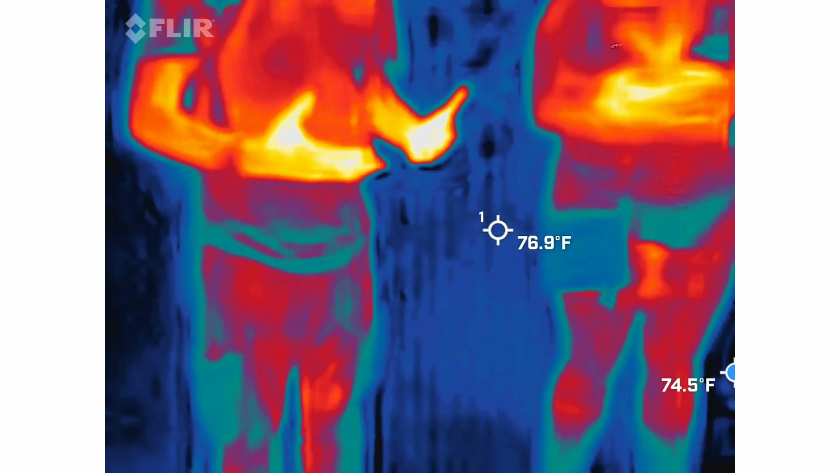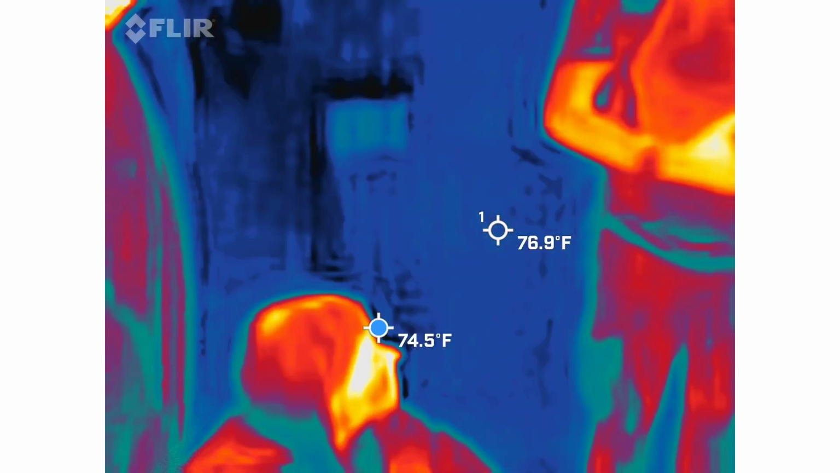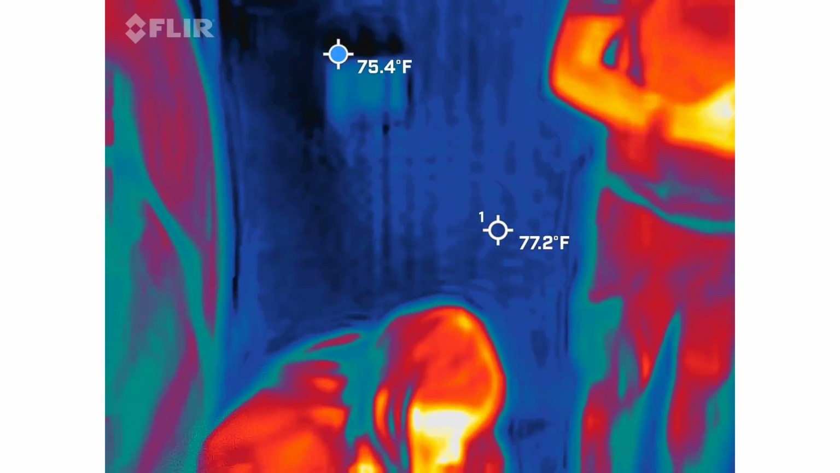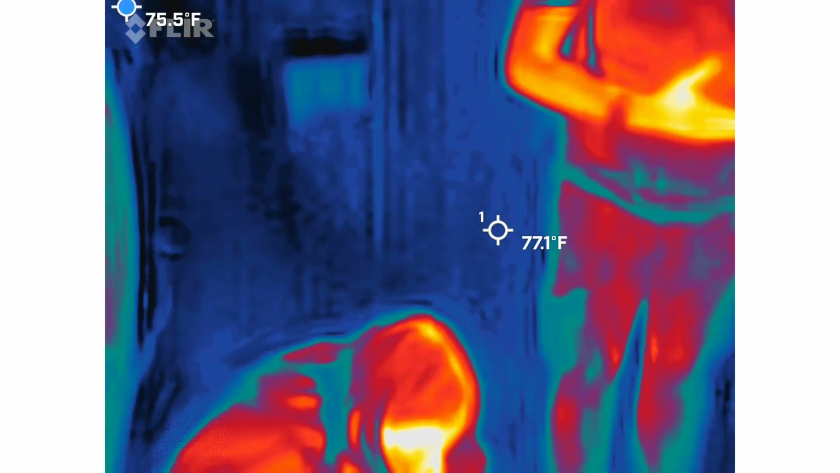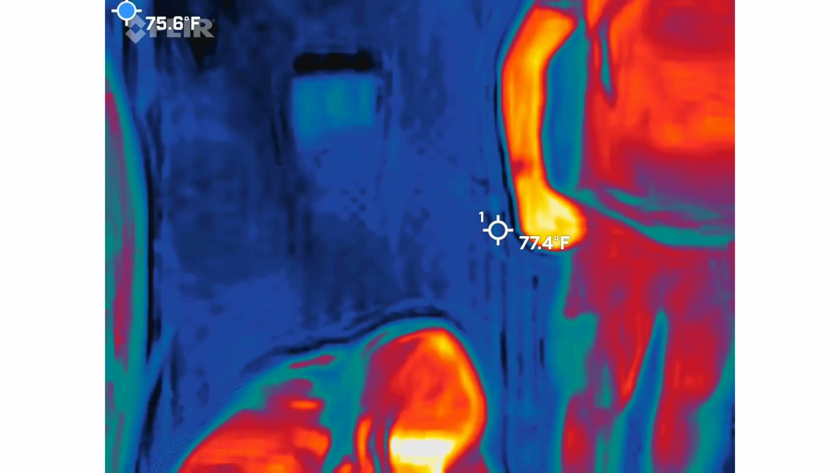So again, are you getting any readings out of that? Just green. Just a green? Yeah. I'm seeing you're getting like a 2.7, 2.8. Oh, yeah. So it's still kind of steady, so it's got to be coming from something man-made.